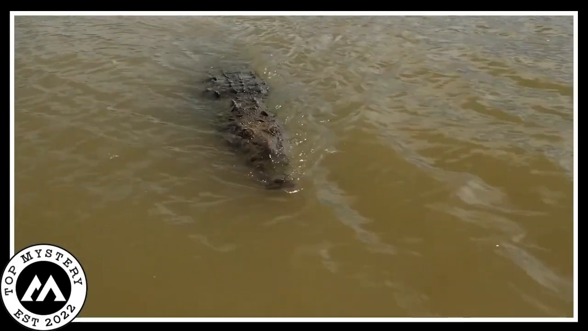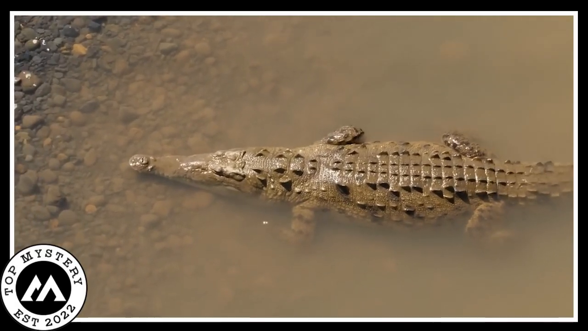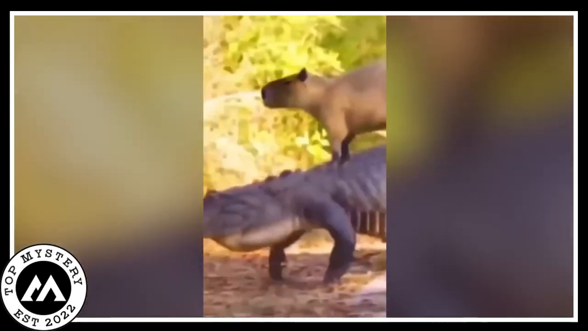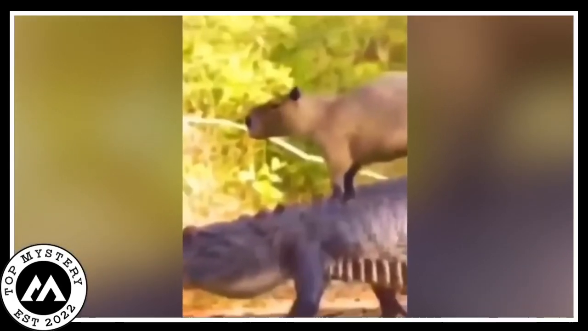You won't believe what I just saw in this video. It's like Mother Nature decided to throw a comedy special. There's a capybara, you know, that giant rodent chilling in the wild, riding shotgun on the back of a crocodile. I kid you not. These two buddies are casually crossing a river and even taking a stroll down the road together. It's like a buddy cop movie, but with a capybara and a crocodile.